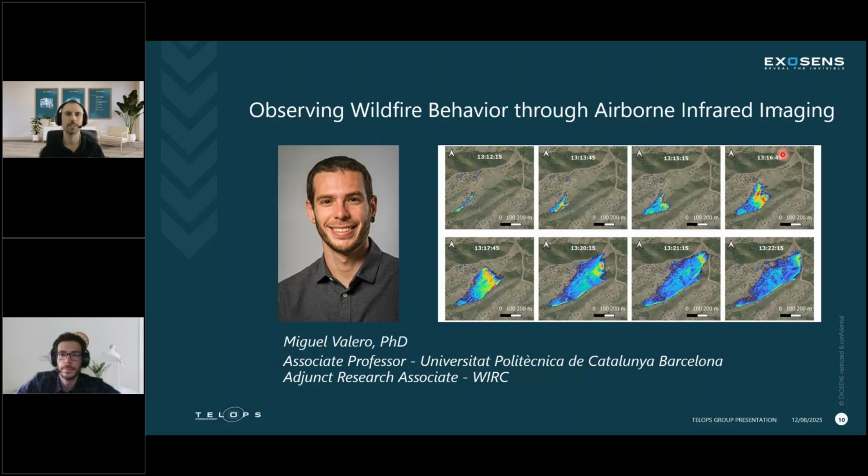His research focuses on wildfire dynamics, its observation through remote sensing, and the improvement of existing models leveraging data. Dr. Valero and his team collaborate internationally with fellow researchers, industry partners, and fire managers, not only to generate and disseminate knowledge, but also to translate it into actionable results.